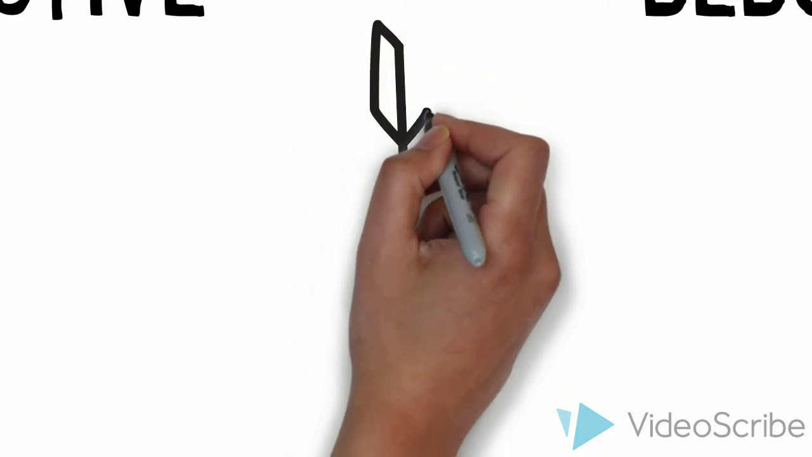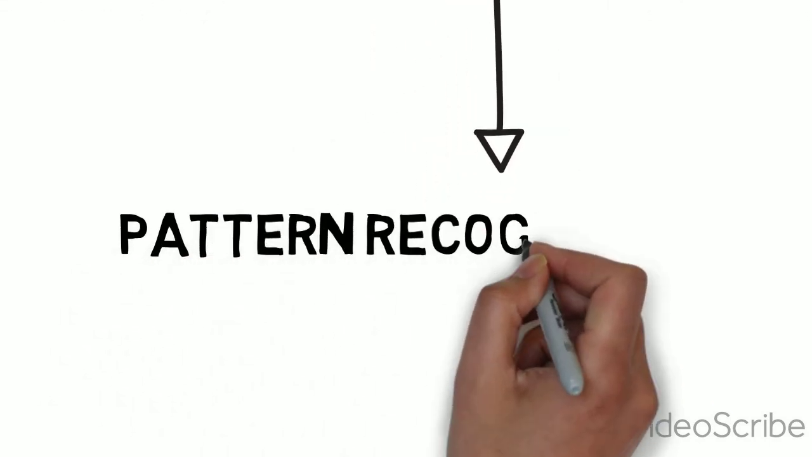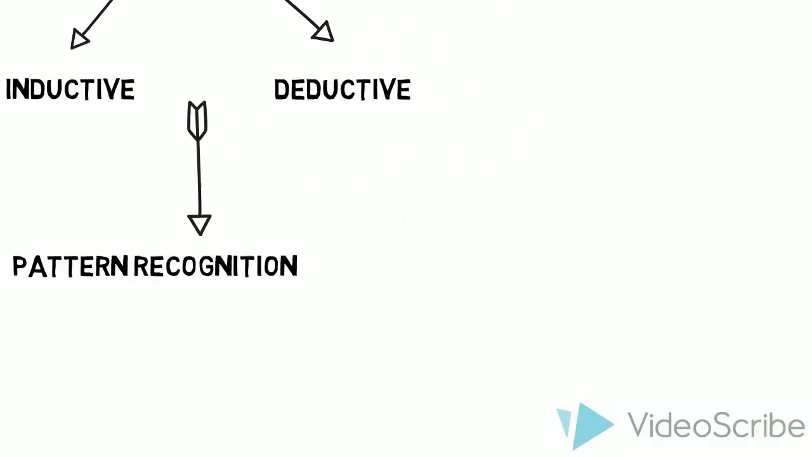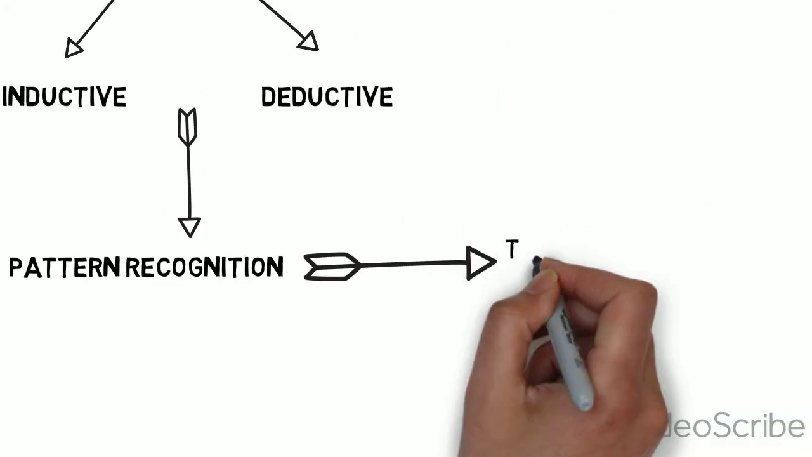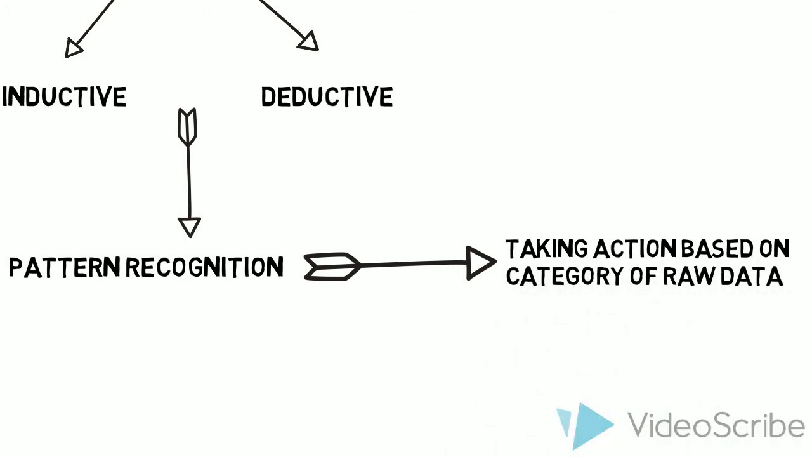Within this, we have pattern recognition. This can be defined as the act of taking in raw data and taking action based on the categories of that data. It's a collection of methods for supervised learning pattern recognition and aims to classify data based on prior knowledge or on statistical information extracted from patterns.